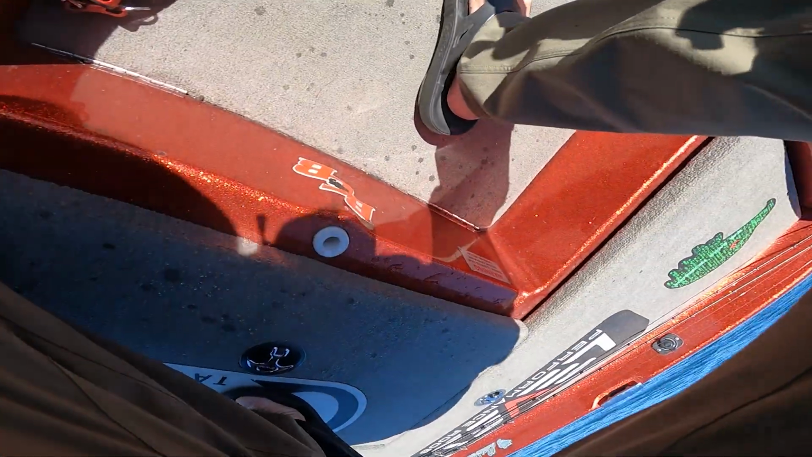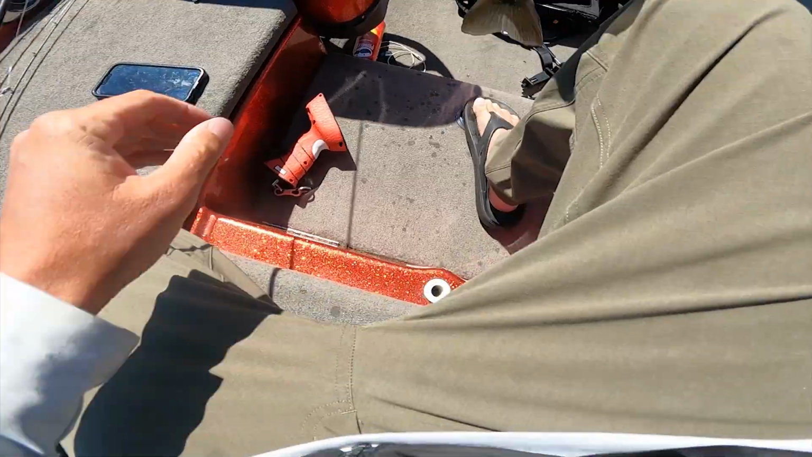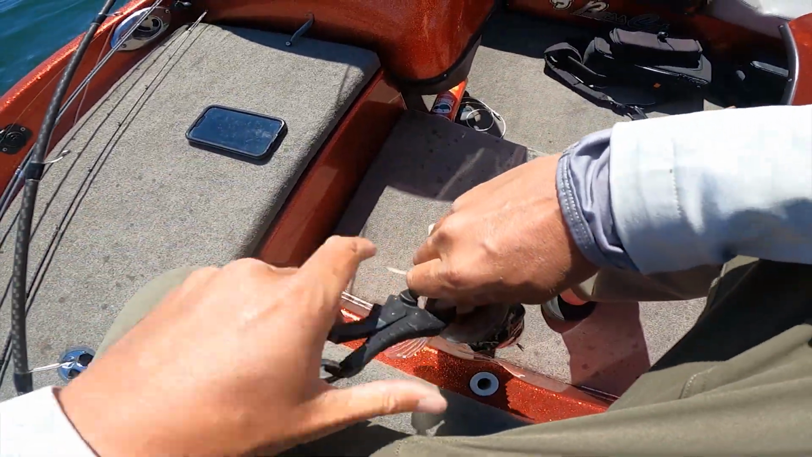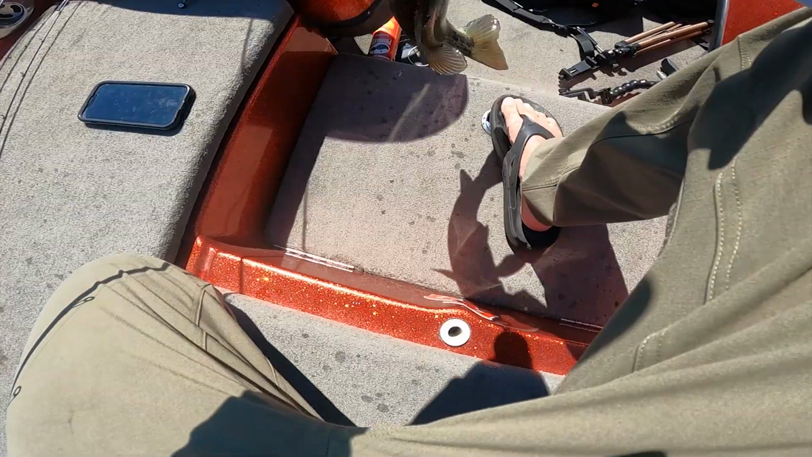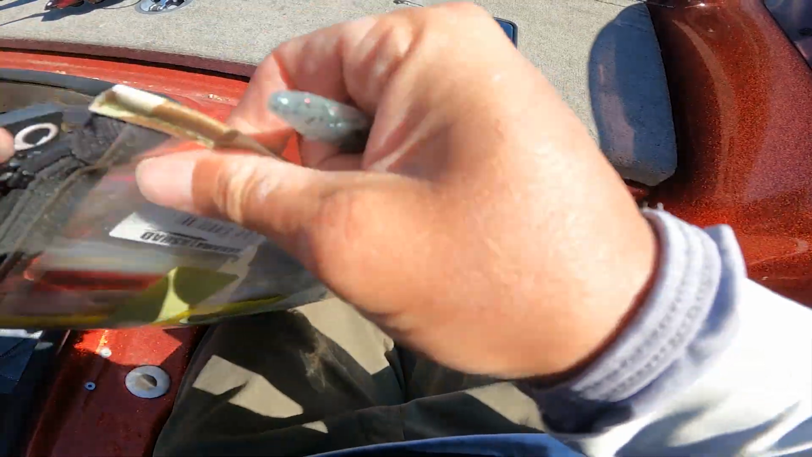Oh, what is that, dude? Let's hit the stop button right there. Not as big as the last one, but still good. Right there, top of the mouth. Let's weigh you real quick. Let's see. Wow. 2.8. Got me another little wing fluke here.